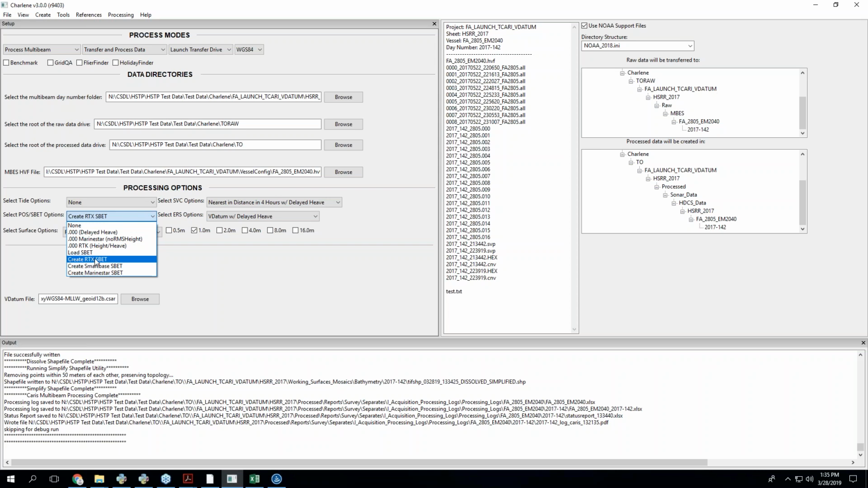pause options. Eric, is there a single base SBET option? Is there? No, apparently not. I can build that though. Would you mind? Because I think we might be doing, at least Rainier might be applying some of those this season. We are still going to set up some base stations.